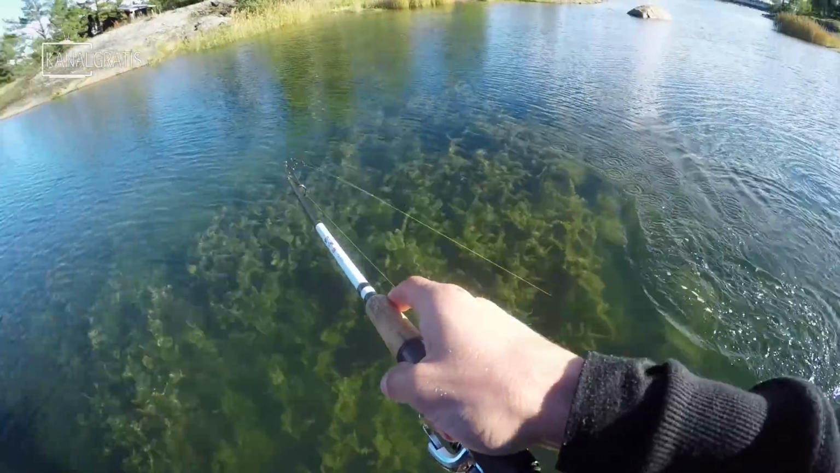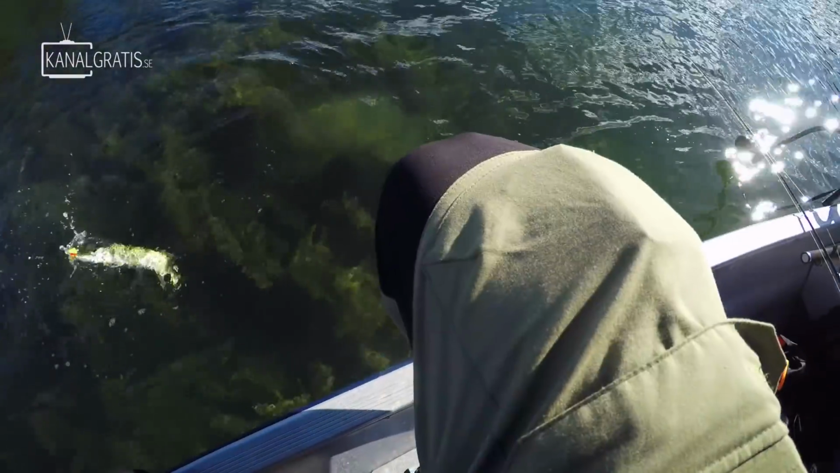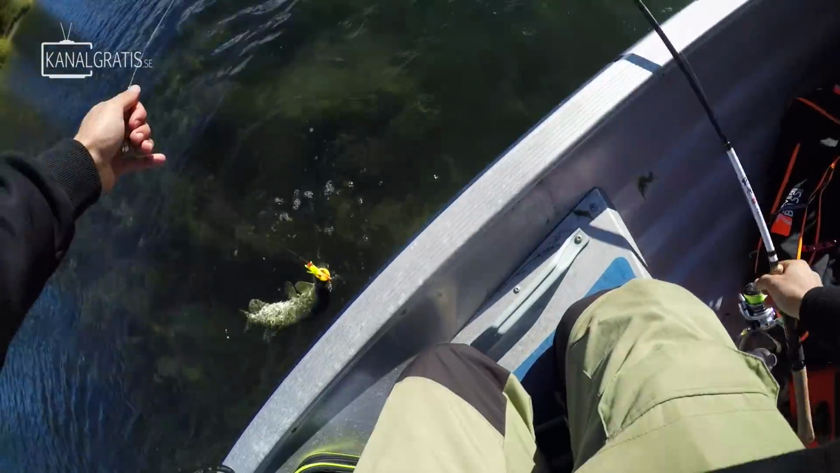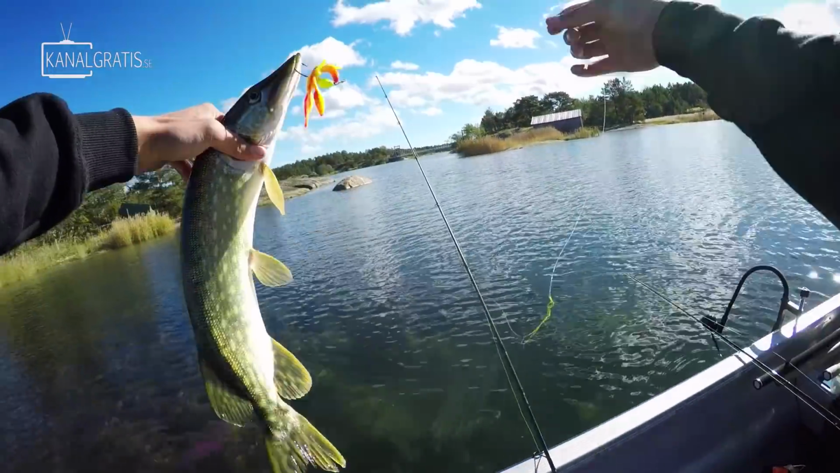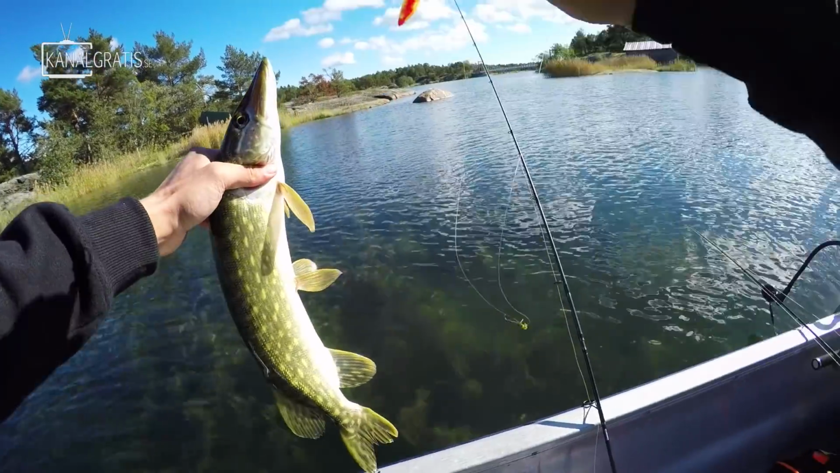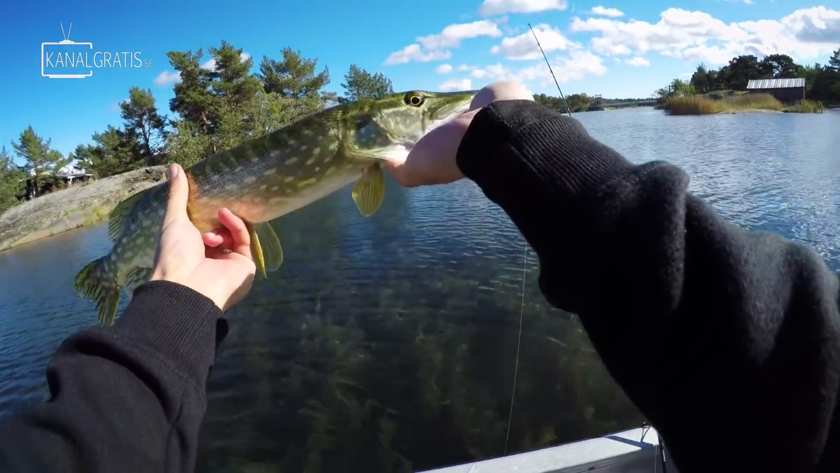I switched to the prototype fire craw thing. This is the last thing I would use in these situations, and it took me not even one cast. So here we have my first pike of the day, a small one on the M-War crawfish prototype, the fire craw thing. I missed a few on the dragon when going for pike. Now we're going for perch, and now I catch pike.